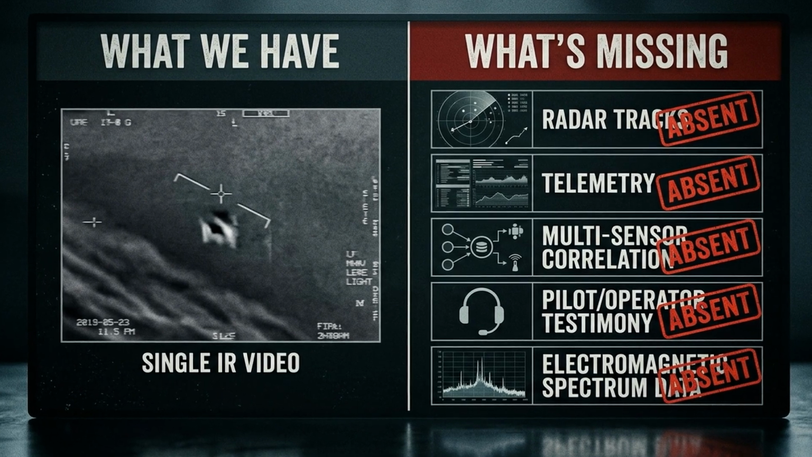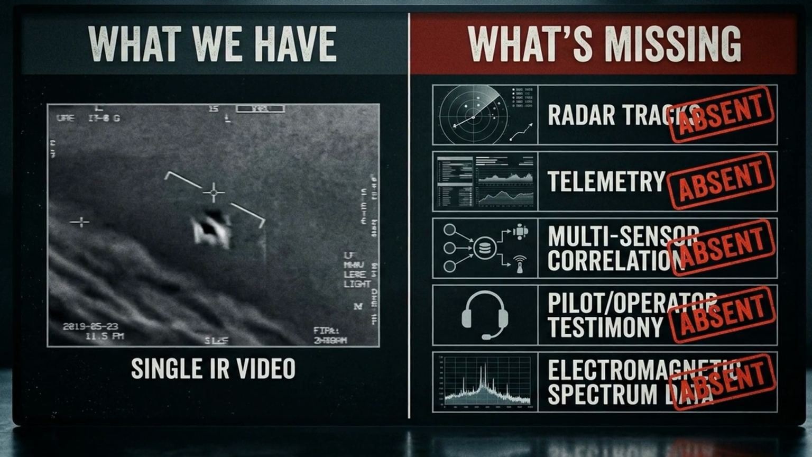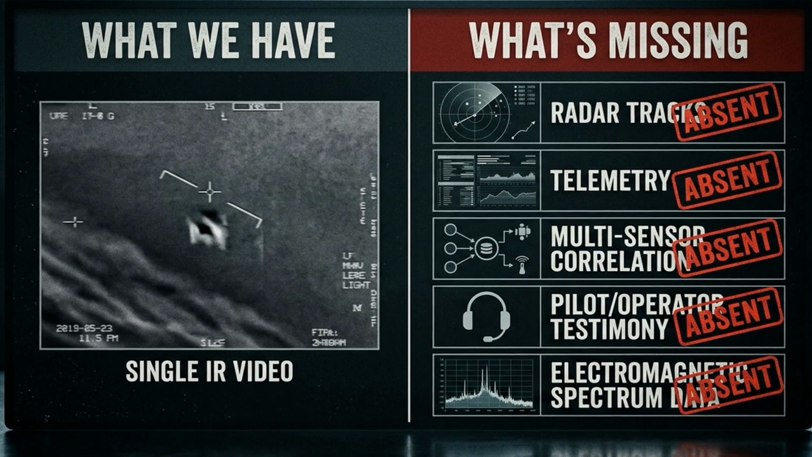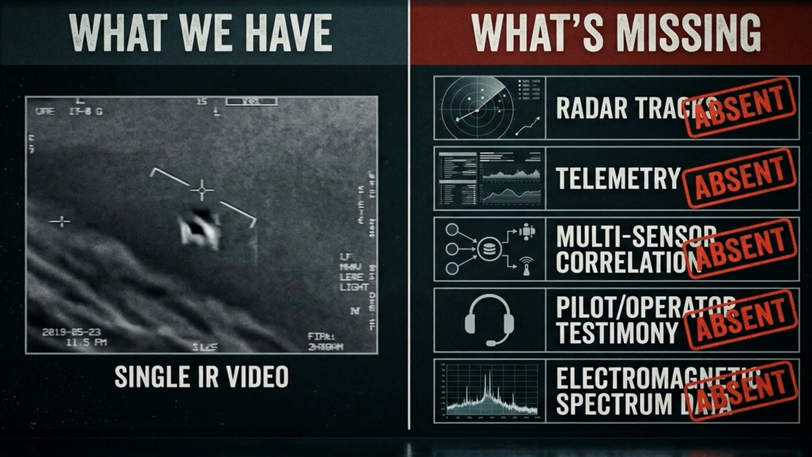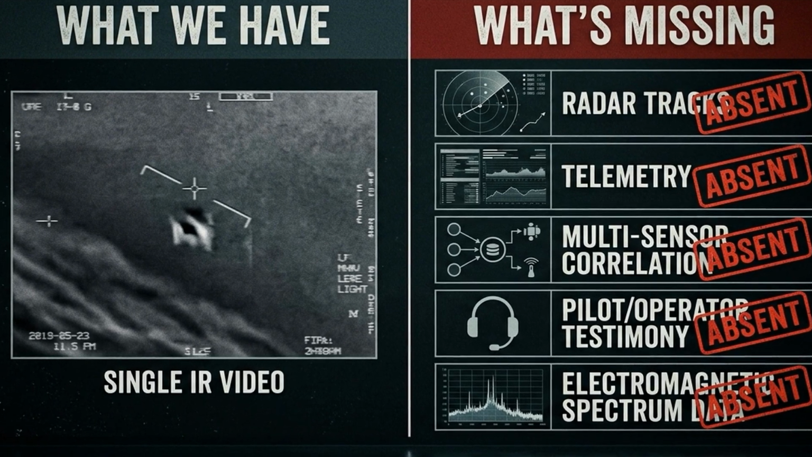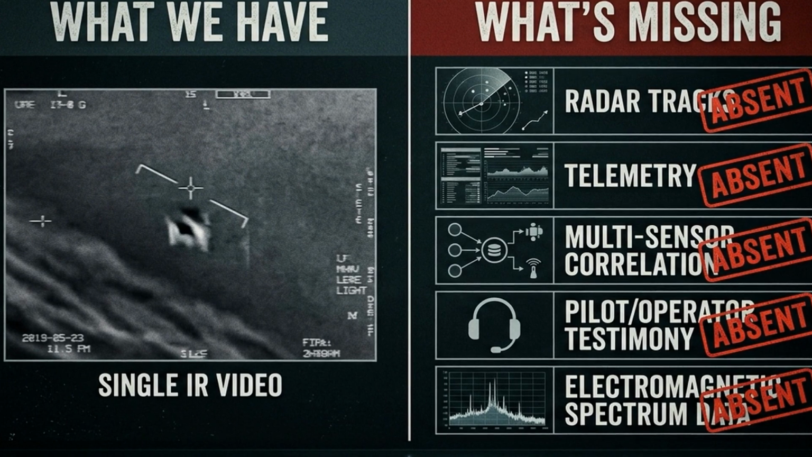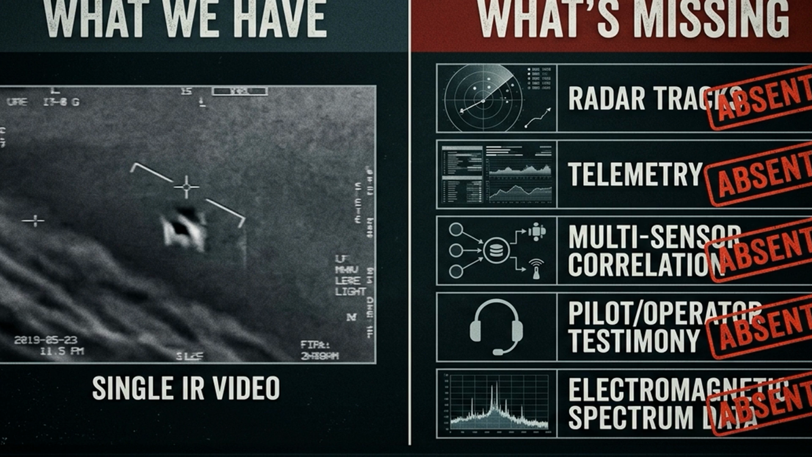Where is the radar data? Northern Command operates some of the most sophisticated radar systems on the planet. Was this object tracked on radar simultaneously? If so, that data would provide range, altitude, velocity, and bearing, transforming a flat thermal image into a three-dimensional event reconstruction. What about multi-sensor correlation, signals intelligence, electromagnetic spectrum analysis, operator testimony, or debriefs? None of this has been released.